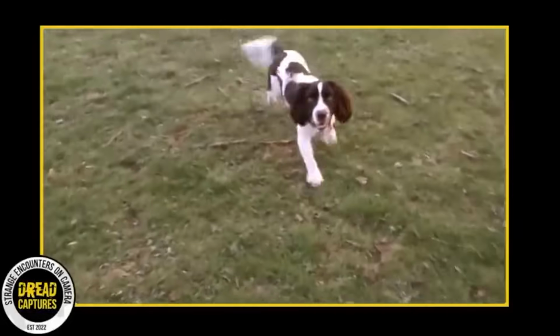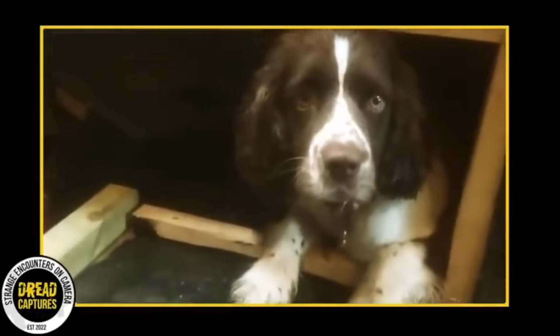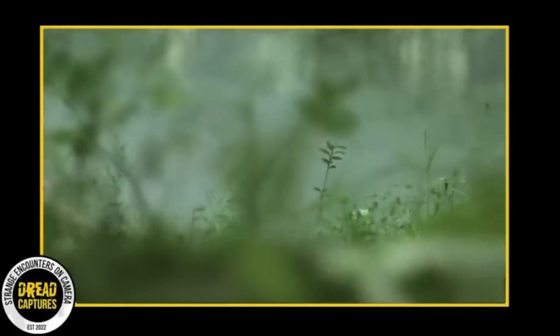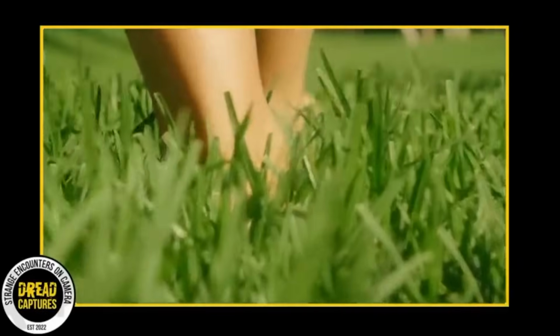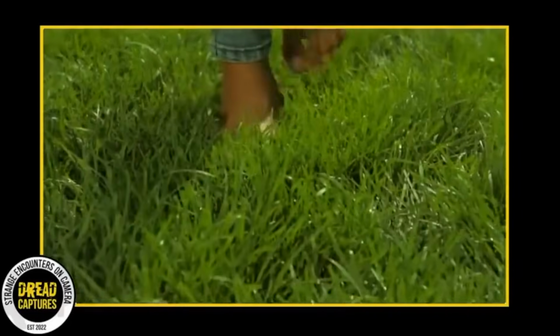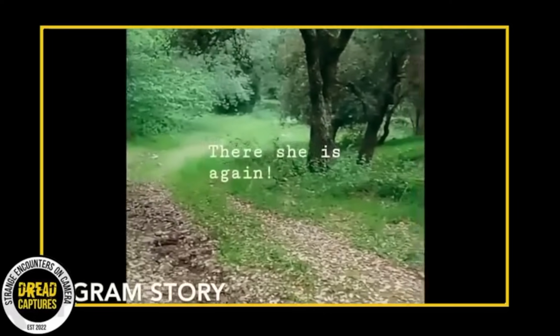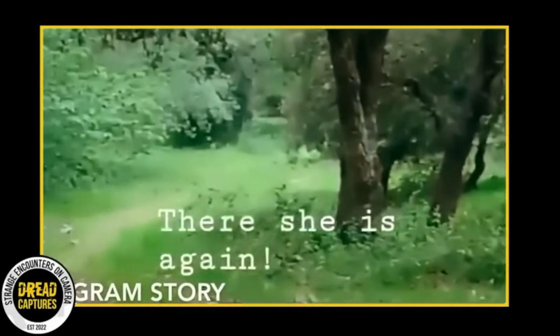I'm gonna leave. CJ explains that Lance, who usually joyfully greets newcomers, refuses to approach the peculiar bald girl. This is quite unusual for the friendly spaniel, making the girl's presence even more unsettling. Later on, CJ catches sight of the girl once more. This time, he manages to capture her on video as she aimlessly meanders through the remote woodland.